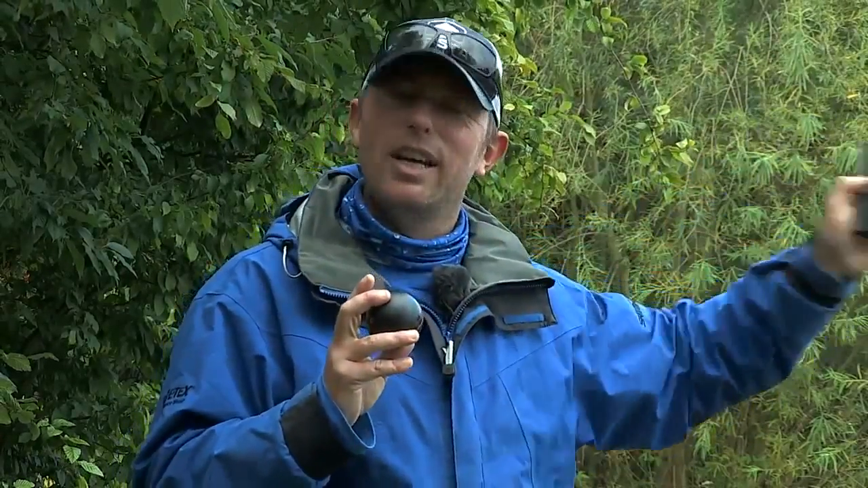I don't want to just cast out, and hopefully I'm going to do it by testing this little product, the Deeper Fishfinder and a smartphone.